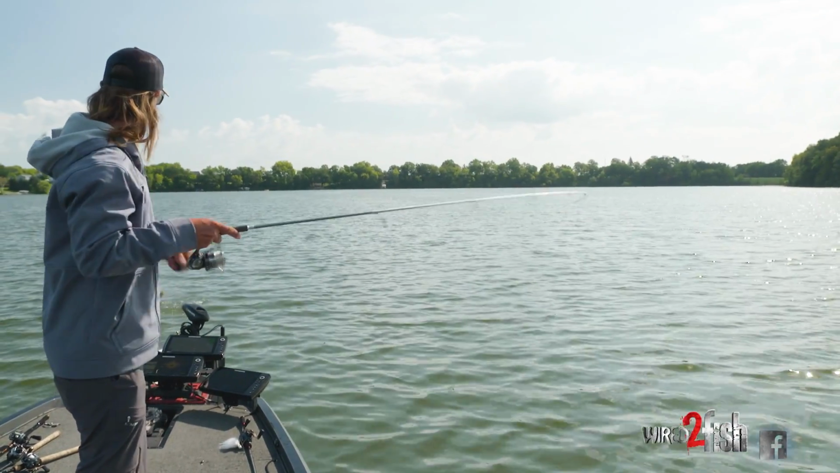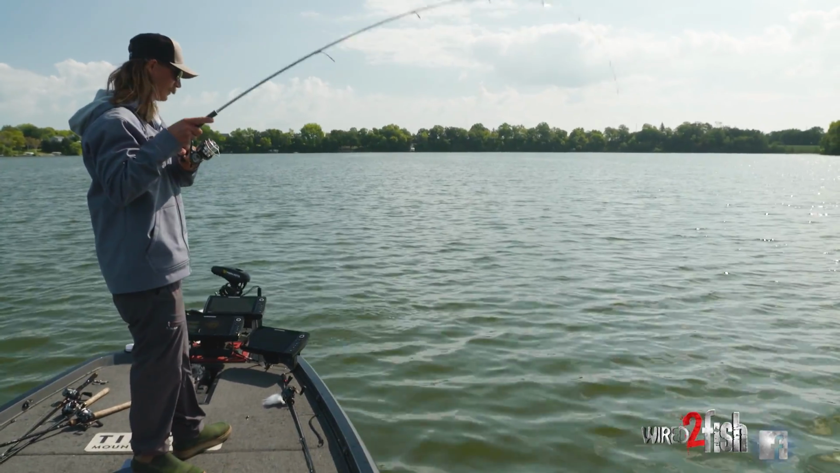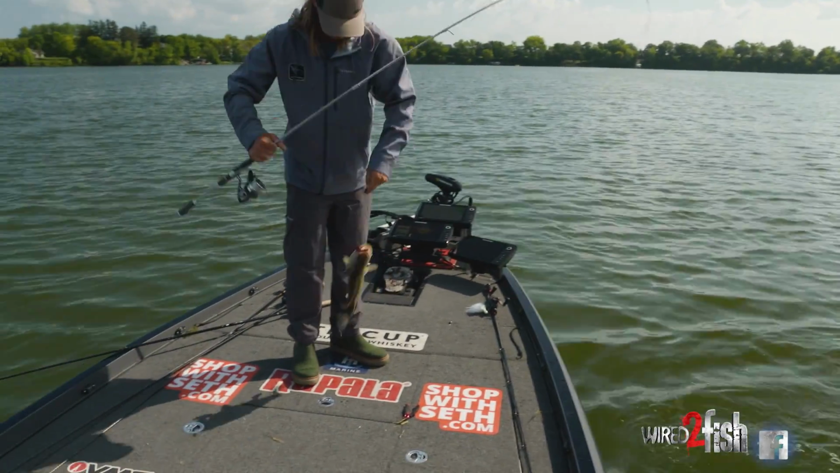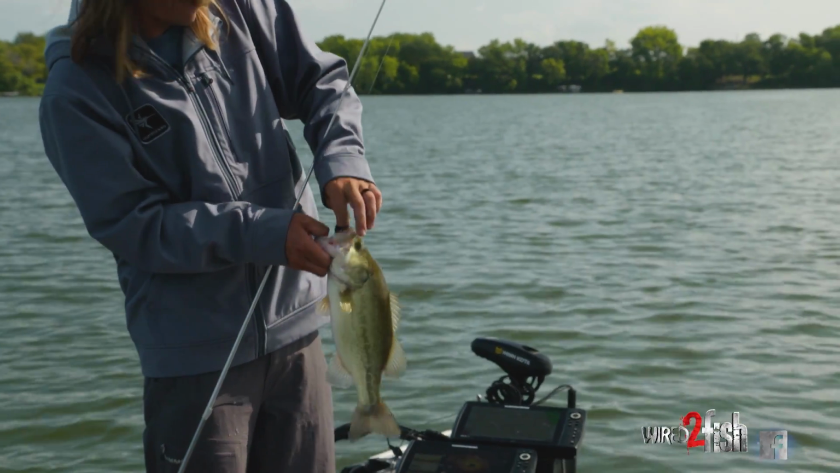Just tiny. Oh. Nice little chunk, hooked real good.